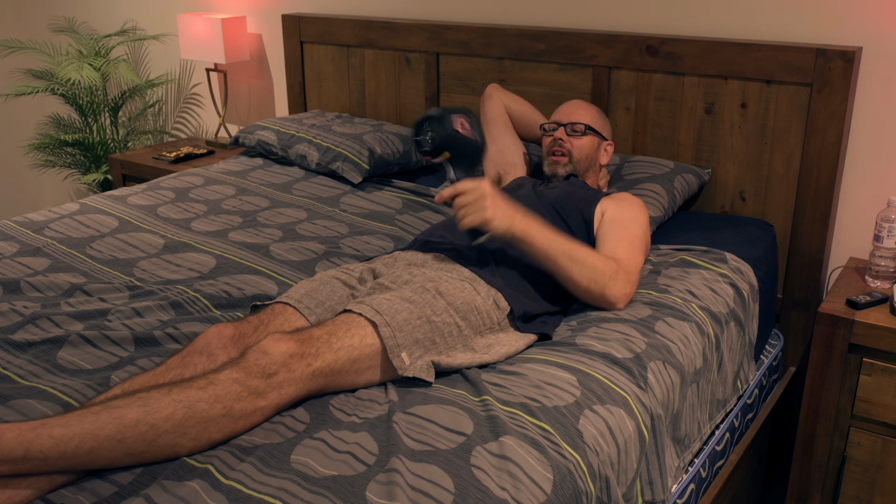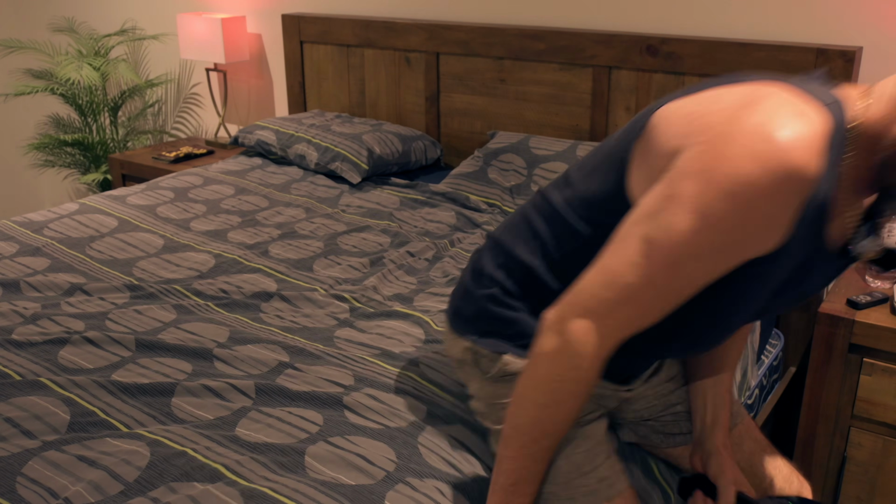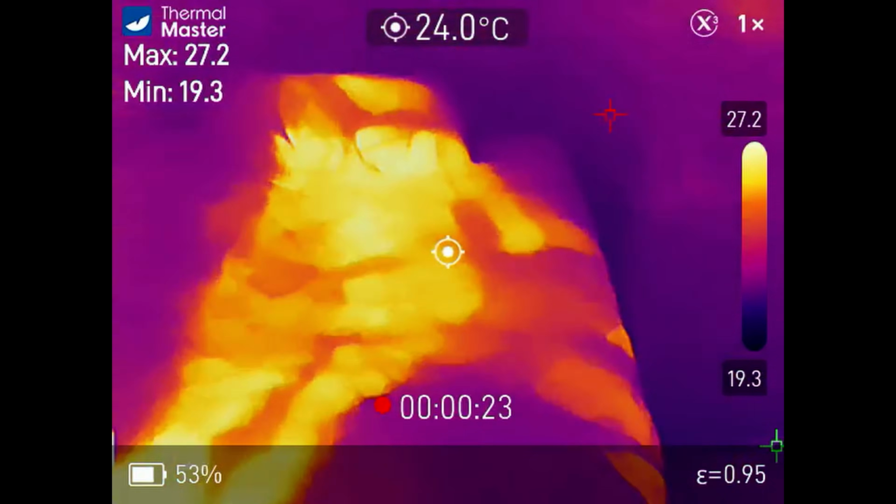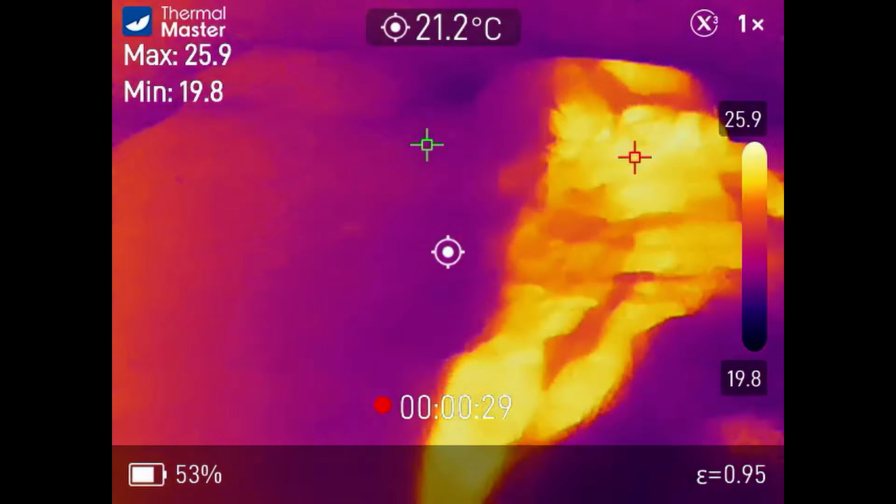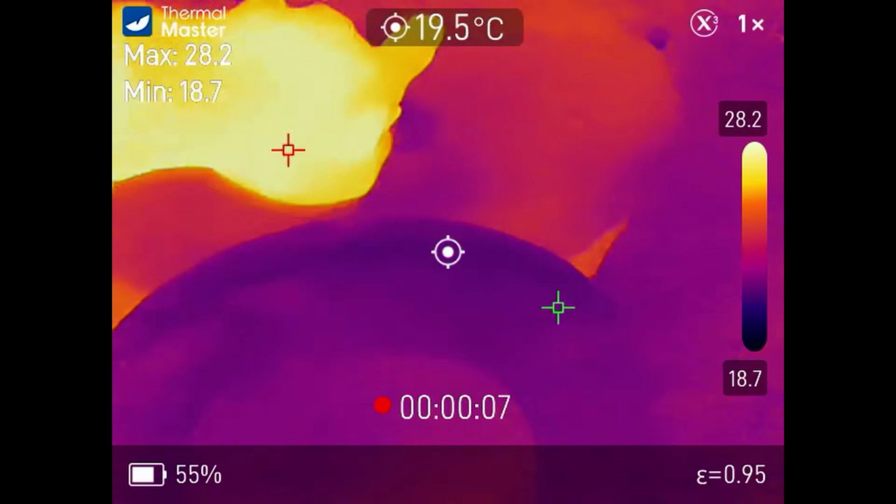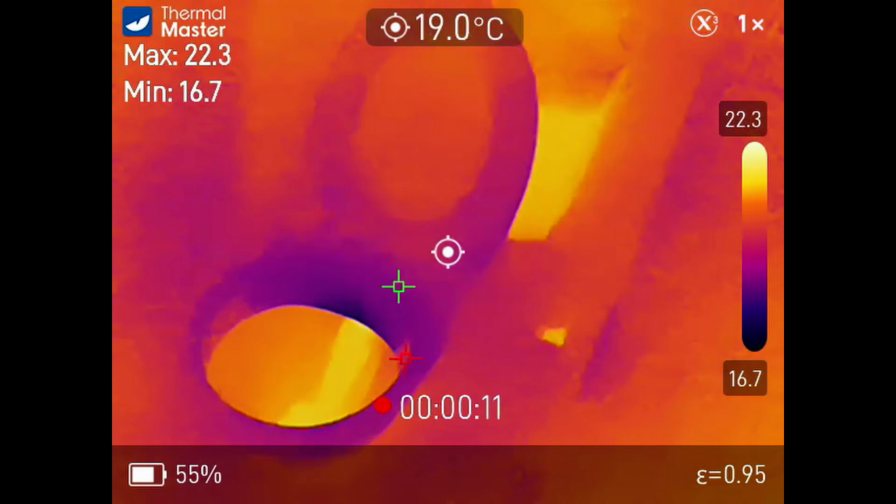Now here's something else. If someone's been on the bed, they'll leave body heat. So you only want to see the heat from however many people you expect there. So there's me just a second ago. And if there was something there, you'd go, hey, who else was here? There was also the toilet, which has its water tank filled from the outdoor tank, the tank water, which has been sitting in the sun all day, so when you flush that, it gets a hot flush.